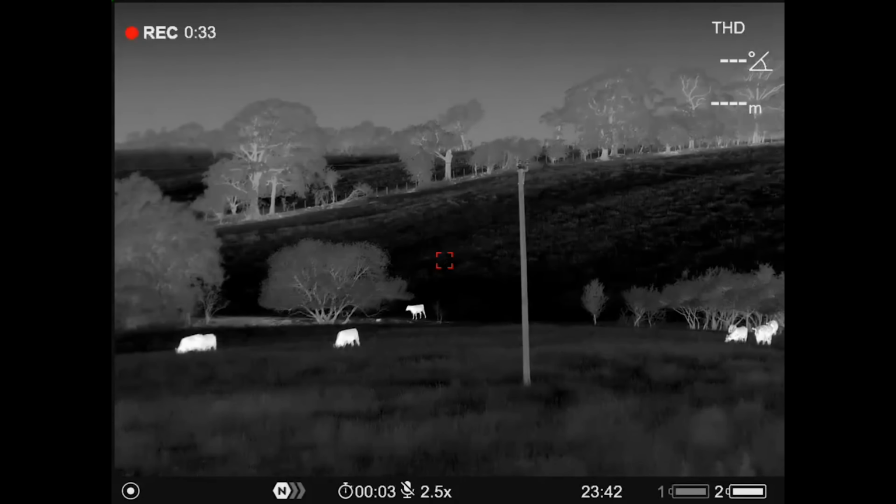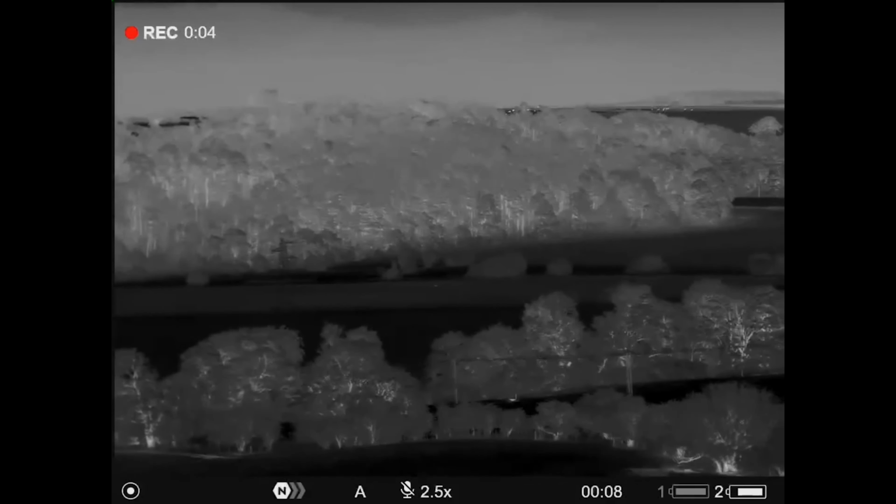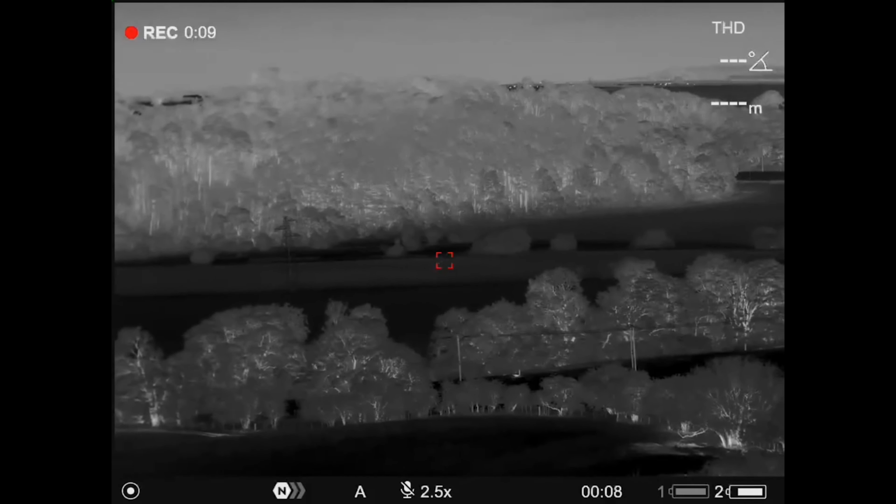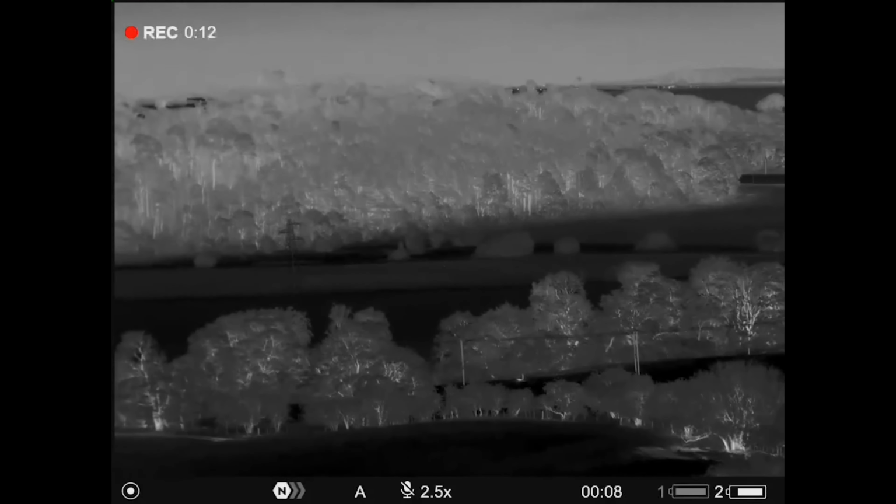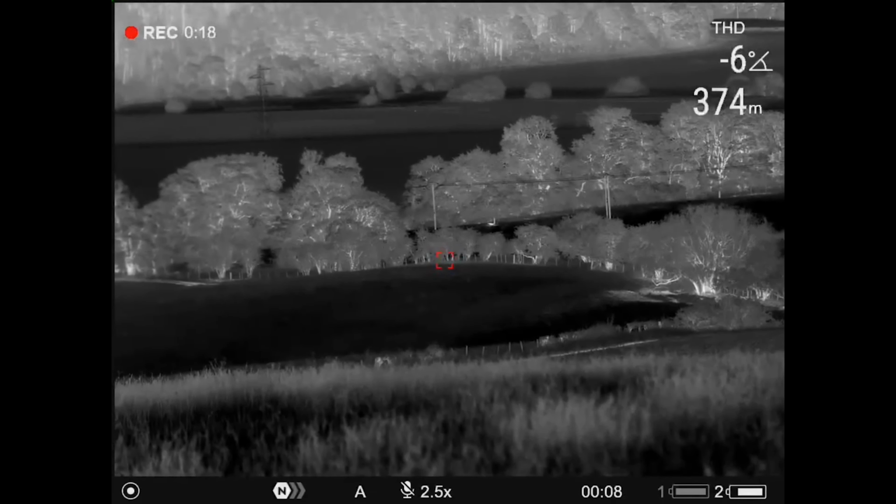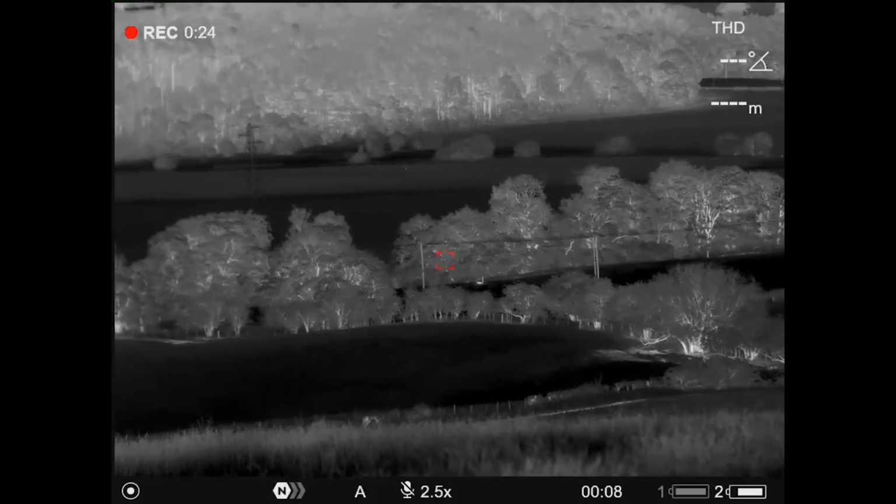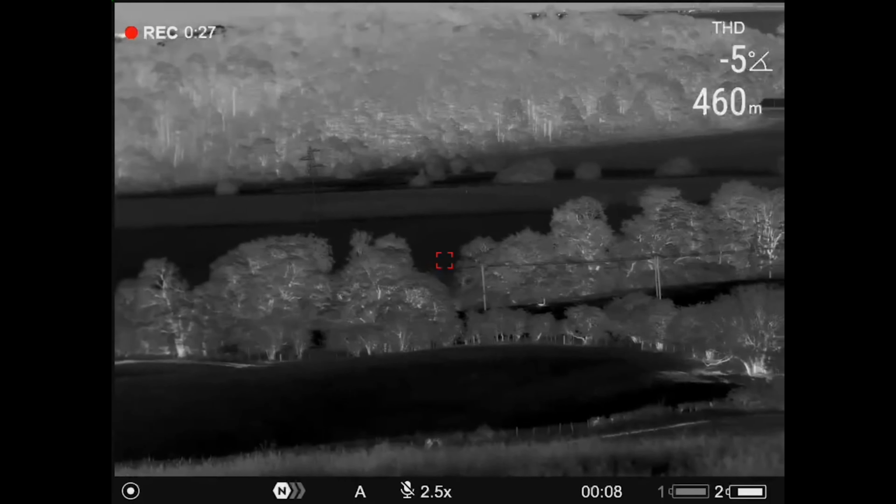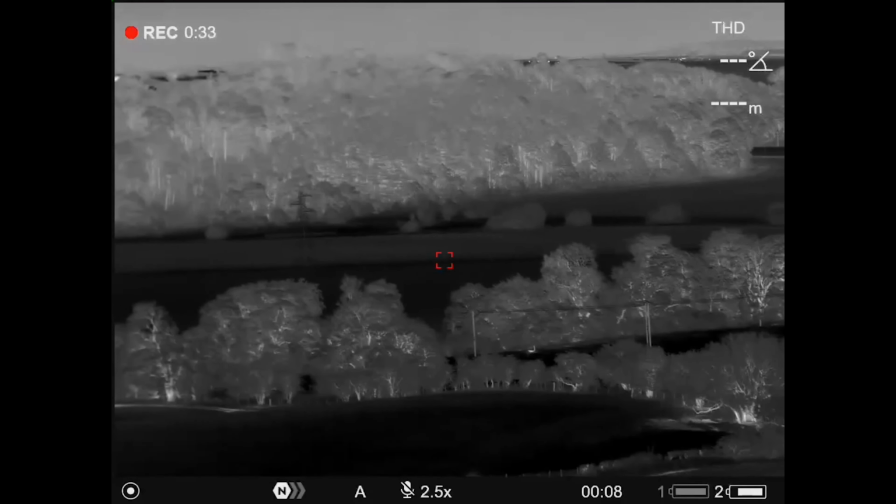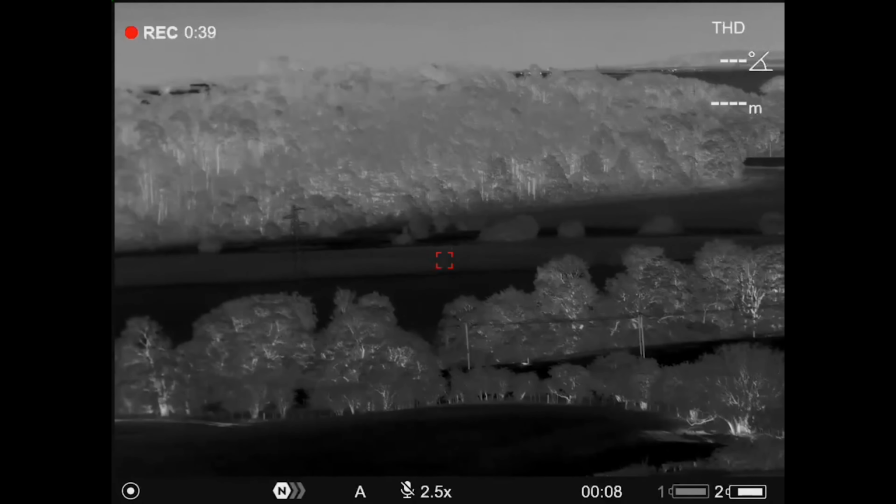just to get my bearings. The slope in that hill is 291 yards away. So again, what stuck out for me here was the contours on the top of the canopy of trees there, which are easily, I would say, 1,000 metres away. And there's no compromise on definition, whether you're looking at 50 yards or over 1,000 yards. Just absolutely incredible. Again, just reminding you that the detection range is 2,300 metres on these, and they're just so capable.